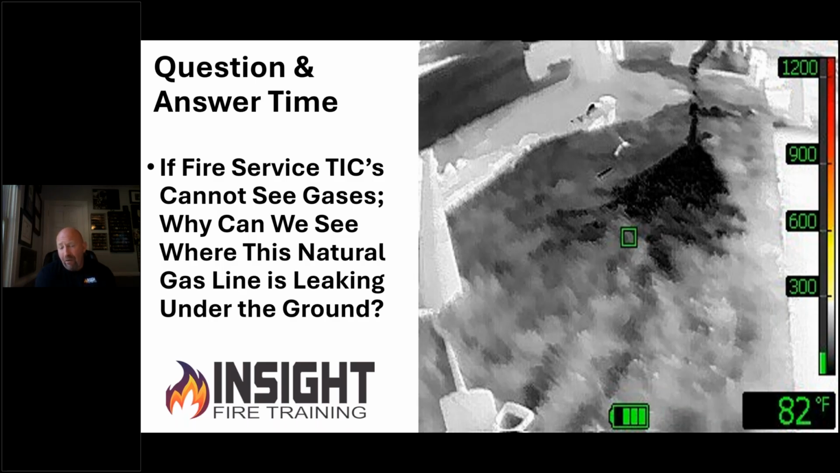Well, that V pattern is where the gas that was pumped from the manufacturer at 58 degrees Fahrenheit, and then underground, which is also insulated, as it leaked through the ground, it cooled the surface of the hot dirt. We didn't see the gases. We saw the effects of the gases. Remember that. Pattern recognition. We may not see the vapor cloud, but this can lead us to the problem. And that's what I want people to learn. If they can recognize these issues, they can find the problem.